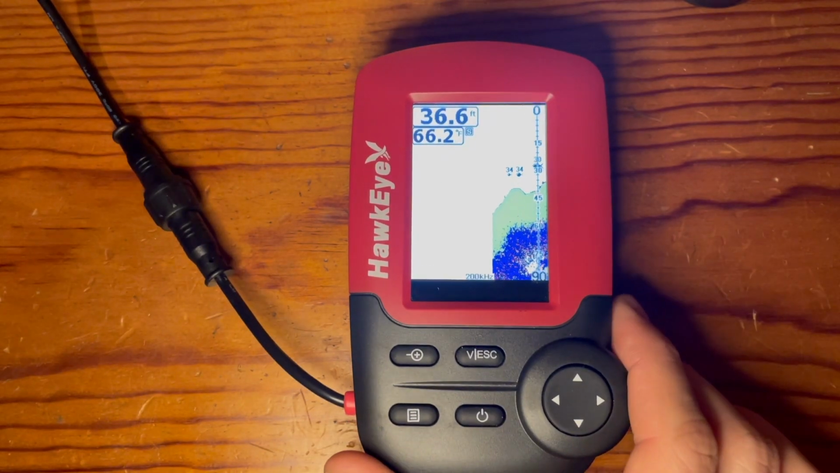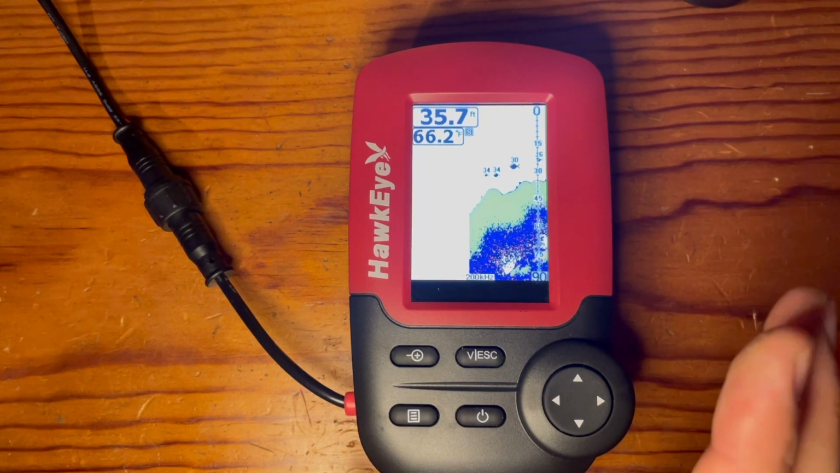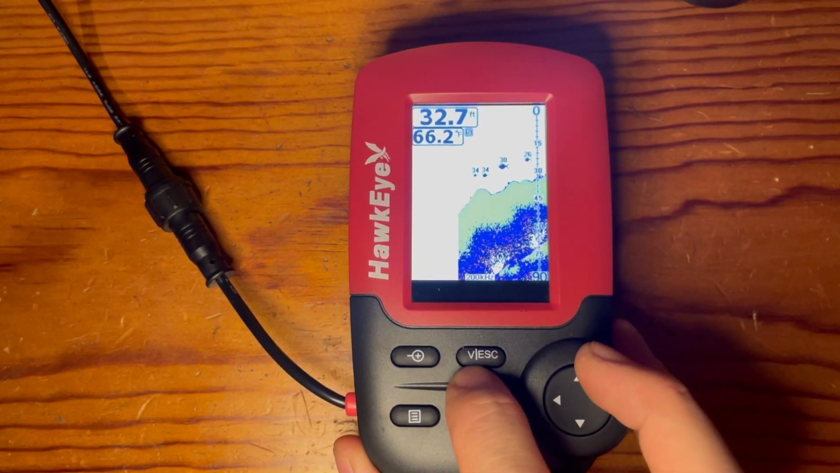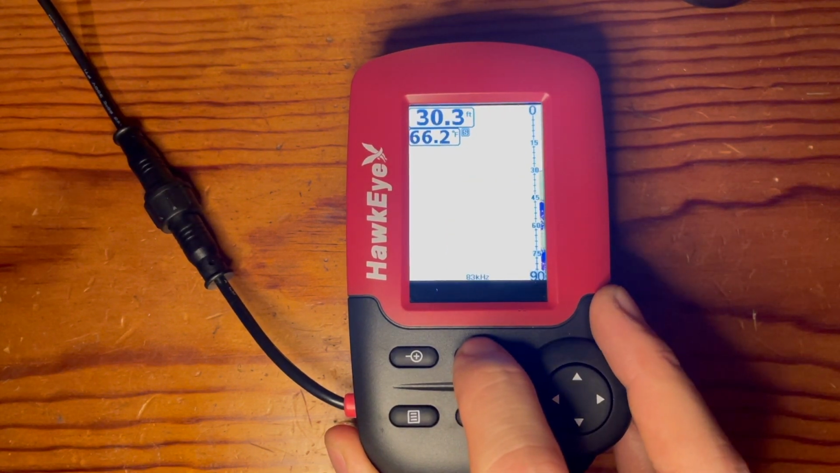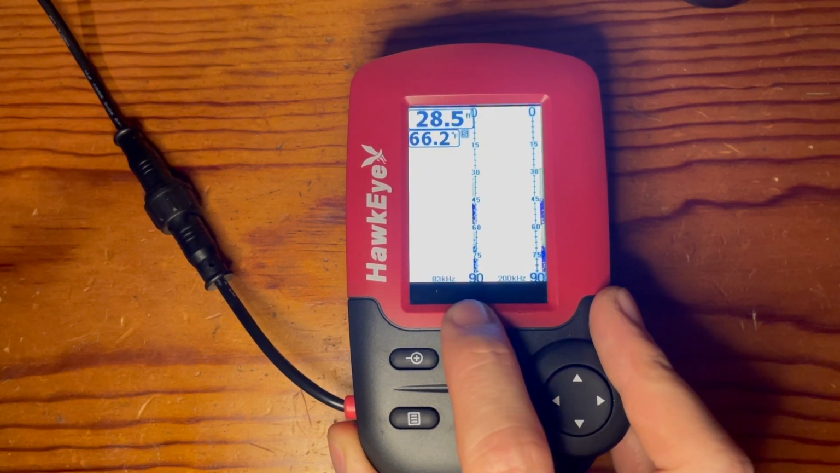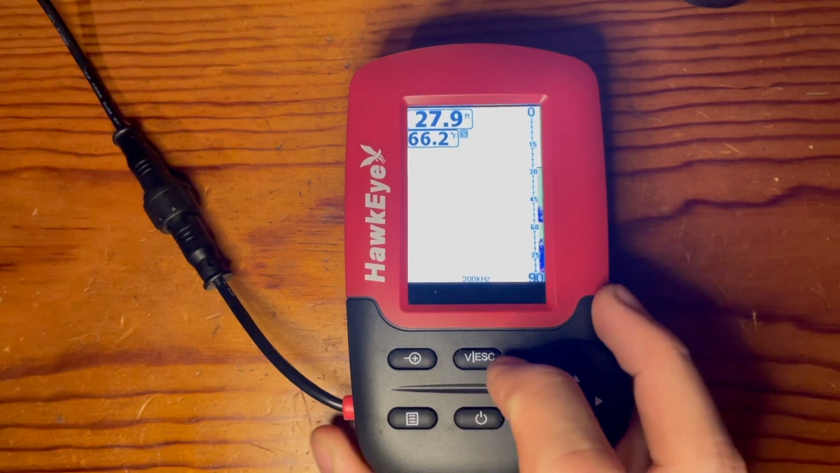So this fish finder operates off of two different frequency levels. You have a 200 kilohertz and then an 83 kilohertz, but it also gives you the option to view them both at the same time. So to get to that option, you click the V escape button, and then that'll cycle between, down here you can see the different hertz levels, and then split screen here, you've got both hertz levels, which will sit at the bottom here, and then back to 200.